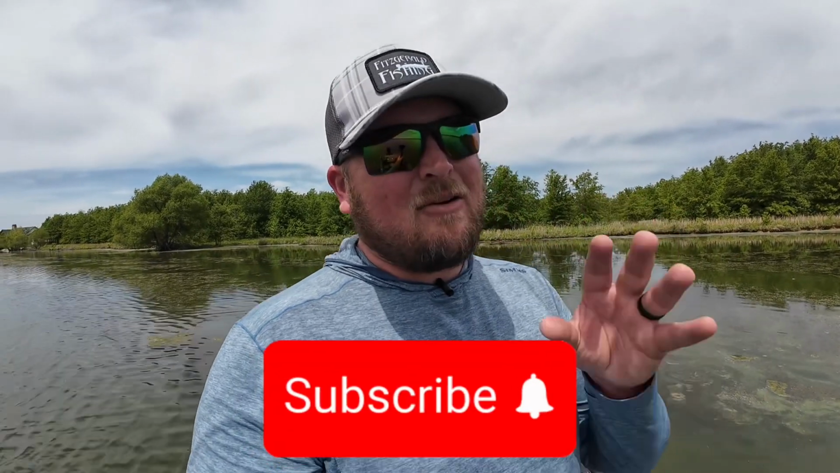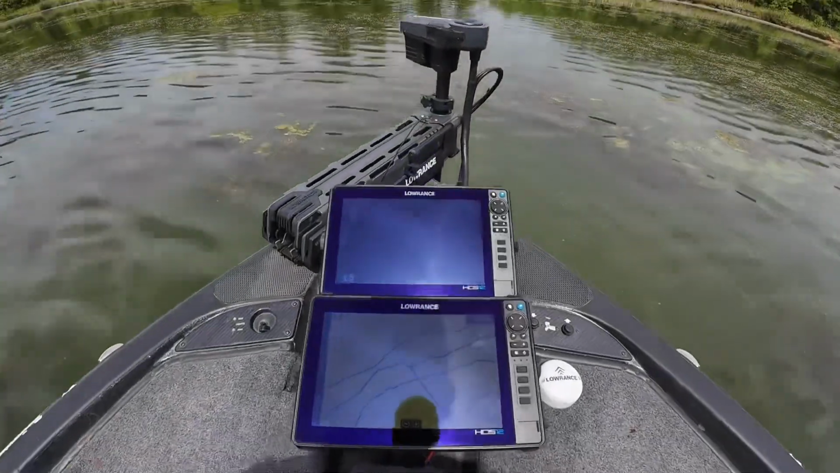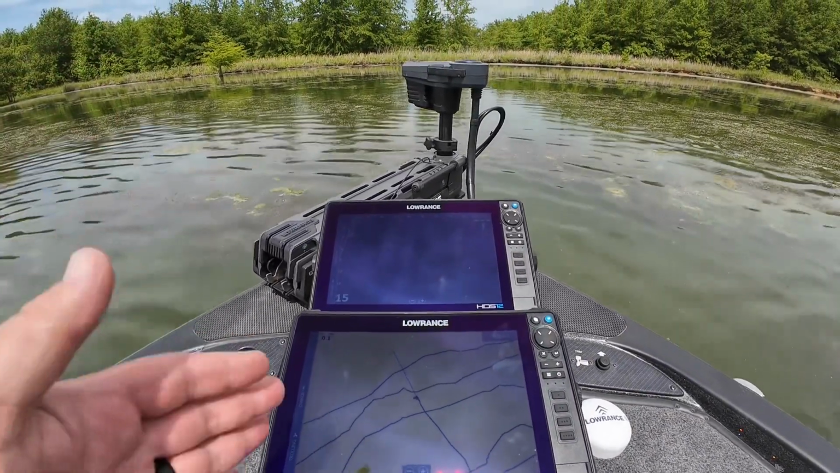Today, let's tinker with our LOWRANCE units just a little bit. I'm going to show you 3 different settings that I always tinker with when I get new LOWRANCE units on my boats. The system that I have on my boat this year is a full LOWRANCE system. Previously, I had a 3-brand system, but I've gone back to just full LOWRANCE, and I absolutely love it.